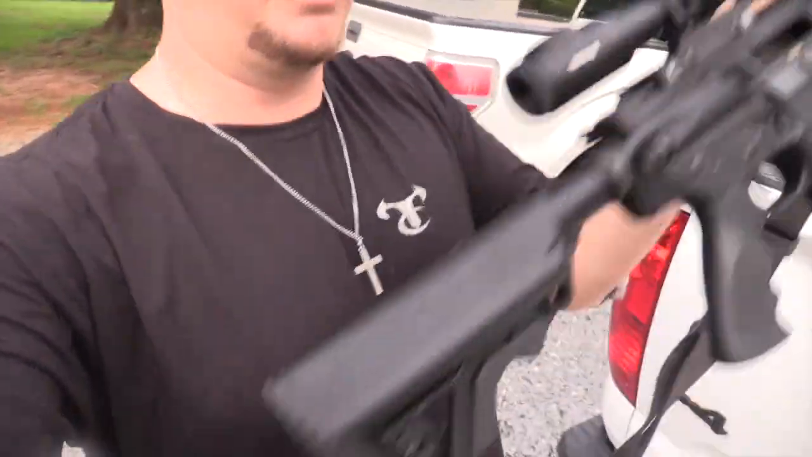So with that, let's load up. We're going to head over to Guffey's house. I've already shot my Rock River Arms 243. Don't know if you guys can see right here, but this is what I'm using.